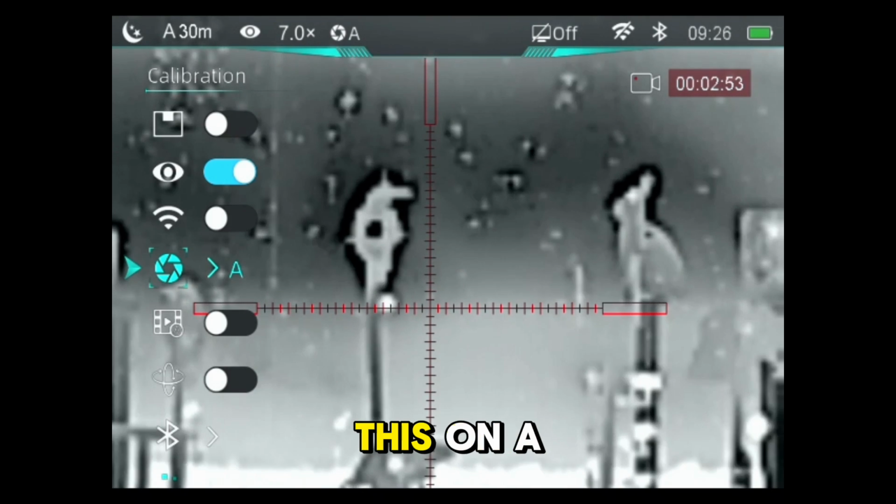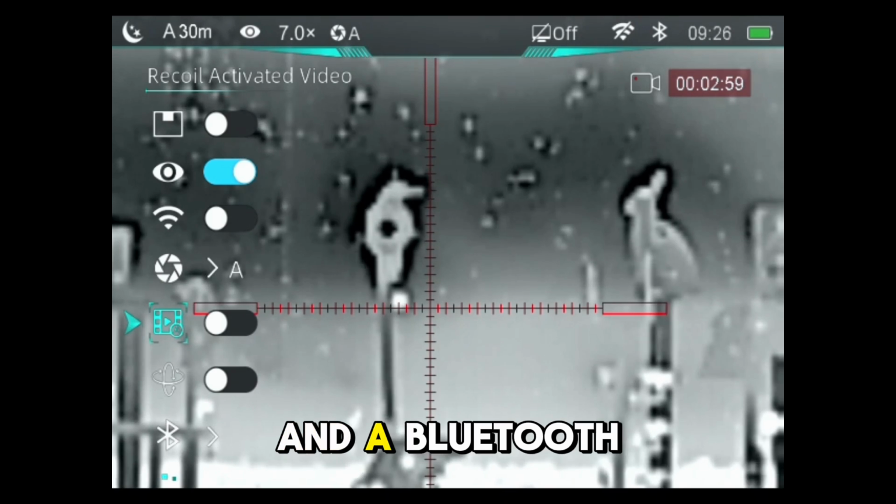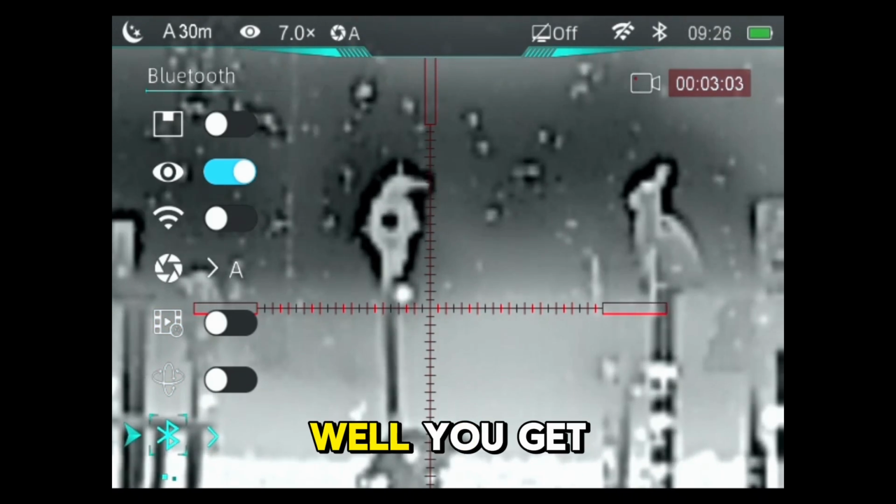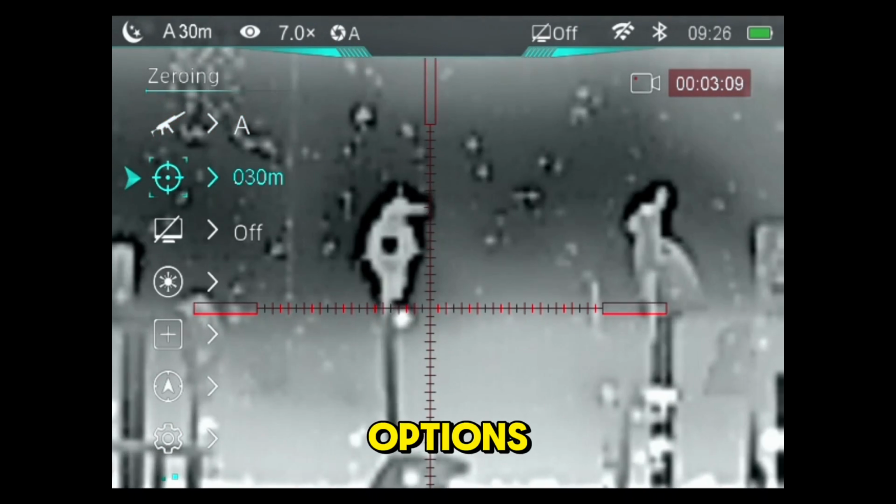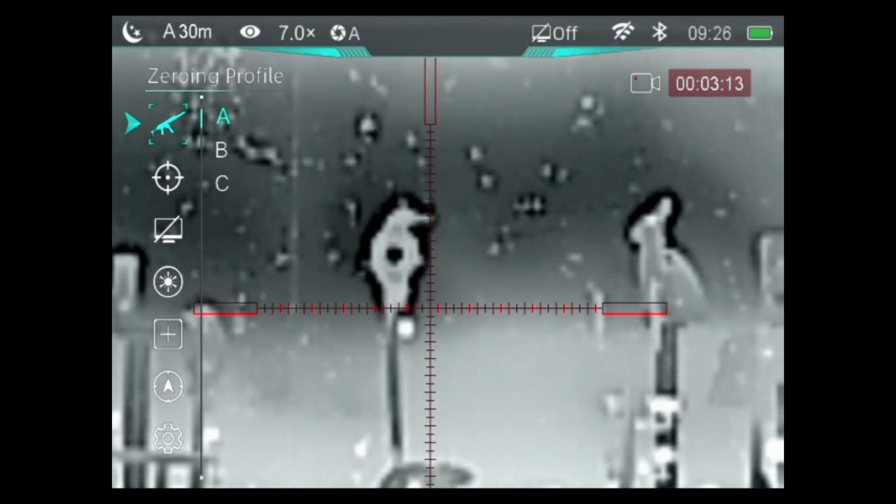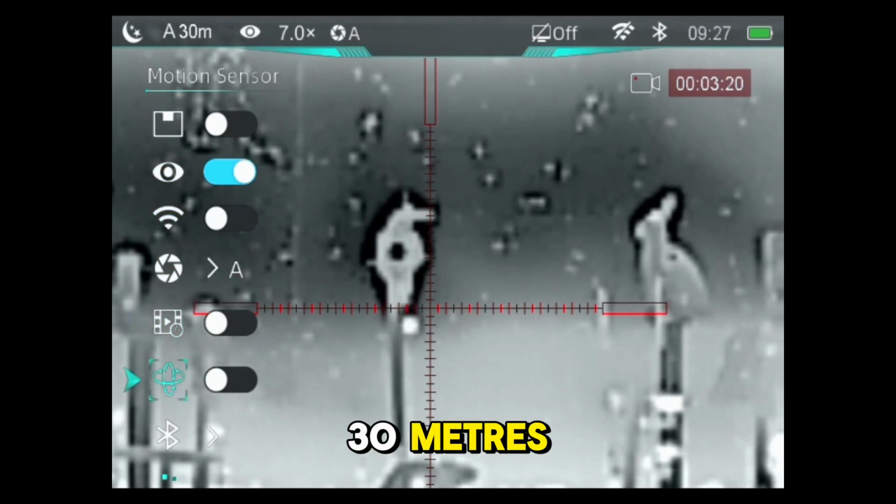If you're going to shoot this with a centerfire or rimfire, there is a recoil activated video and a Bluetooth connection for that laser rangefinder option as well. You've got 3 different profiling options. Just take that down again. And I've zeroed this at 30 meters.